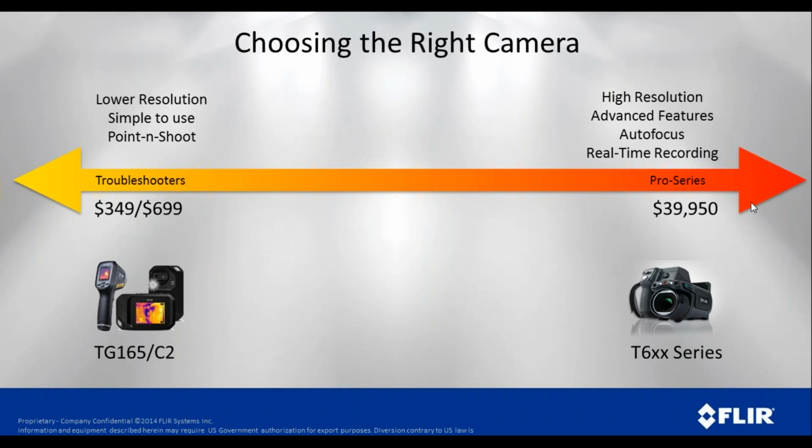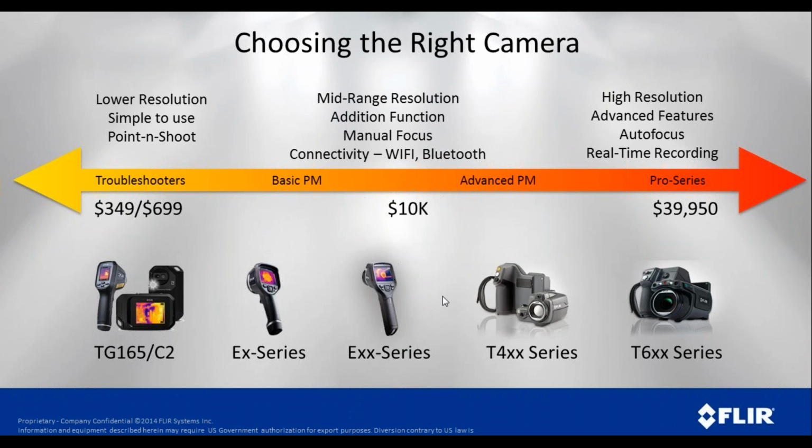So which one's the right camera for you? Well, as I mentioned, we've got low-end cameras, and when I say low-end, they're low in price. They really have a tremendous amount of functionality, up to some really high-end, high functionality, high-resolution cameras. And in between, we've got lots of choices. So again, it really depends on what your needs are, how big your target is, how far away from the target you're going to be, that sort of thing.